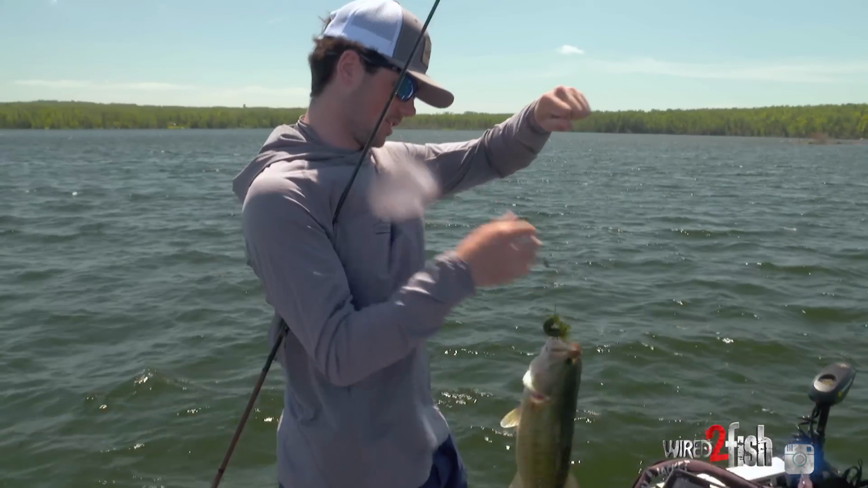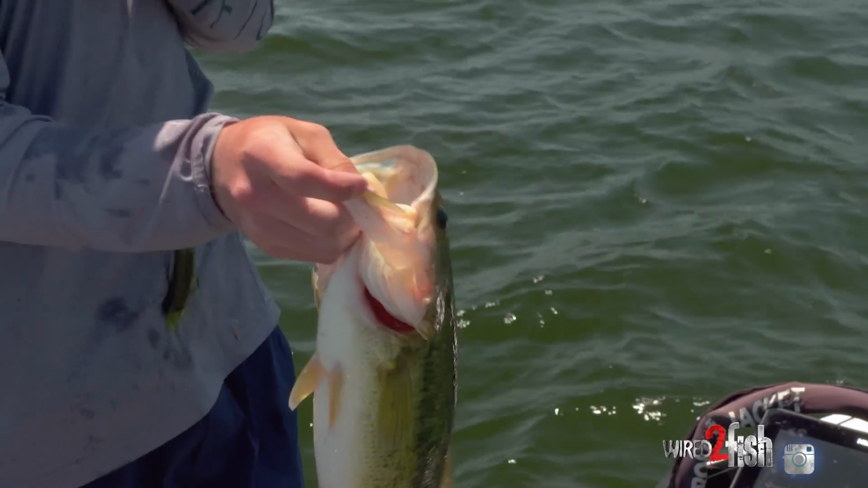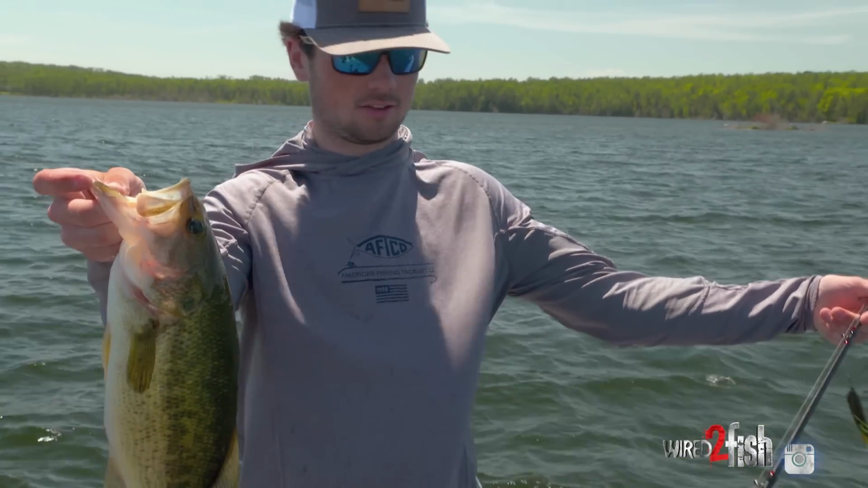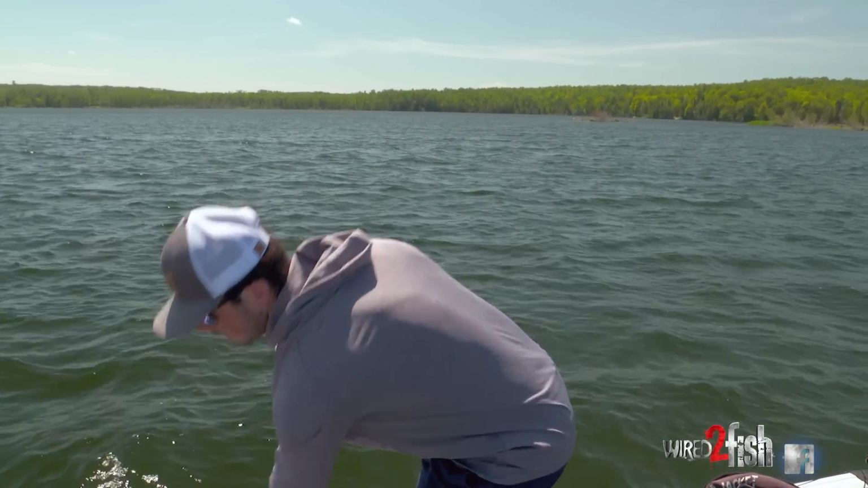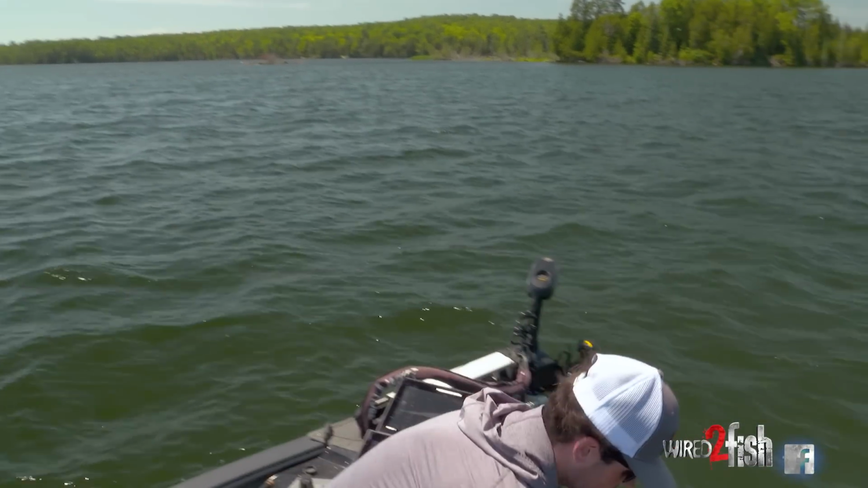Fast gear ratio reel, this is an 8.3:1. 17-pound test fluorocarbon. Just your typical offshore setup, Texas rig, Carolina rig, Tokyo rig, doesn't really matter. But just something that you can get the bait out away from the boat and then be able to set the hook good. So we'll get this guy back.